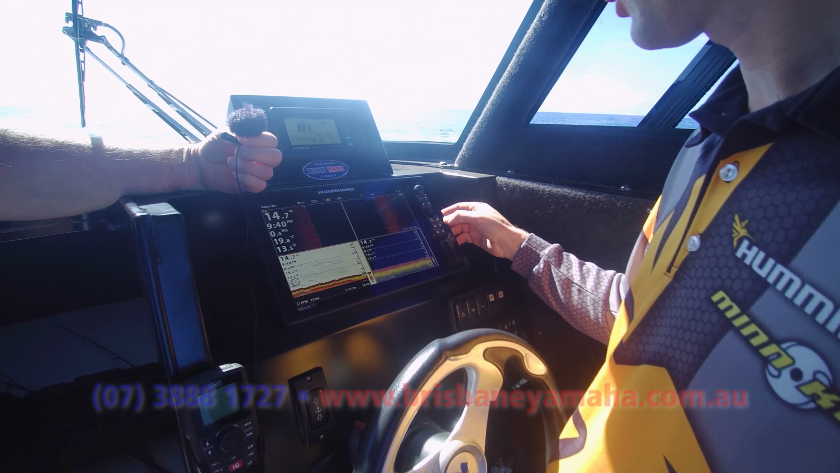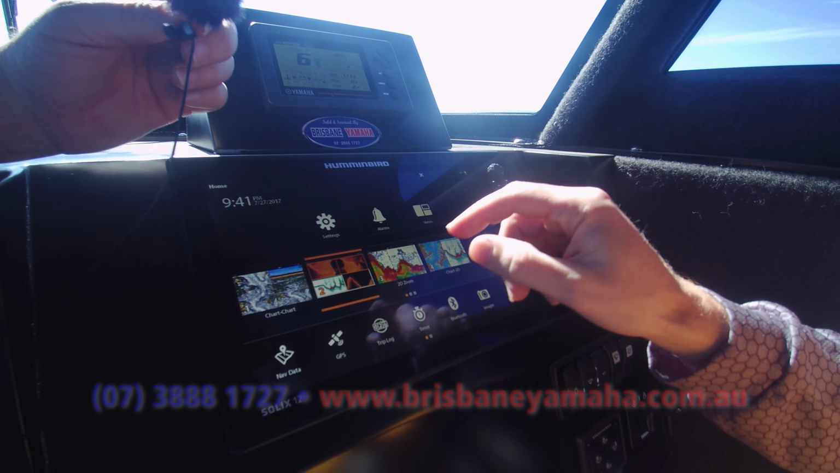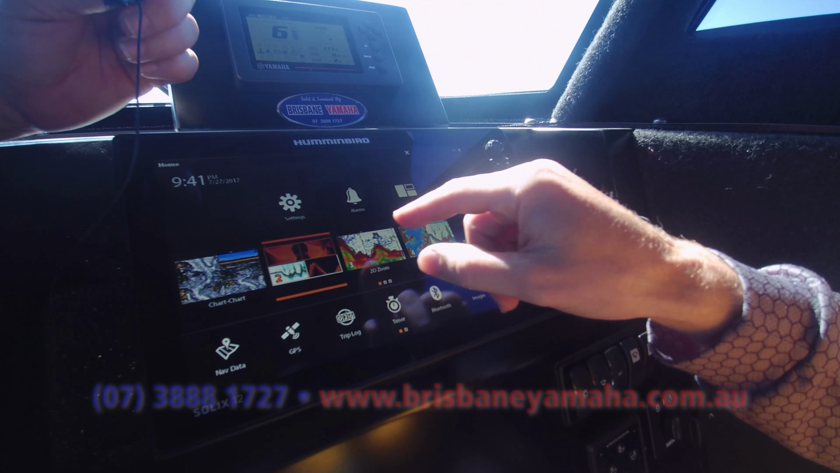Yep. Okay. Right, so what I wanted to show you, Aaron, is that you created a waypoint. So if I go back to your map area now, we've got 2 different chart screens. It doesn't matter which one. I can choose that one, for instance.